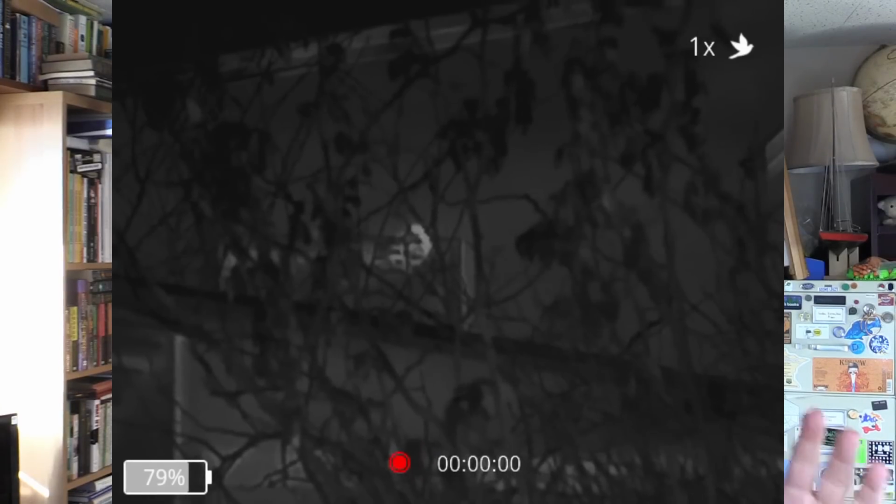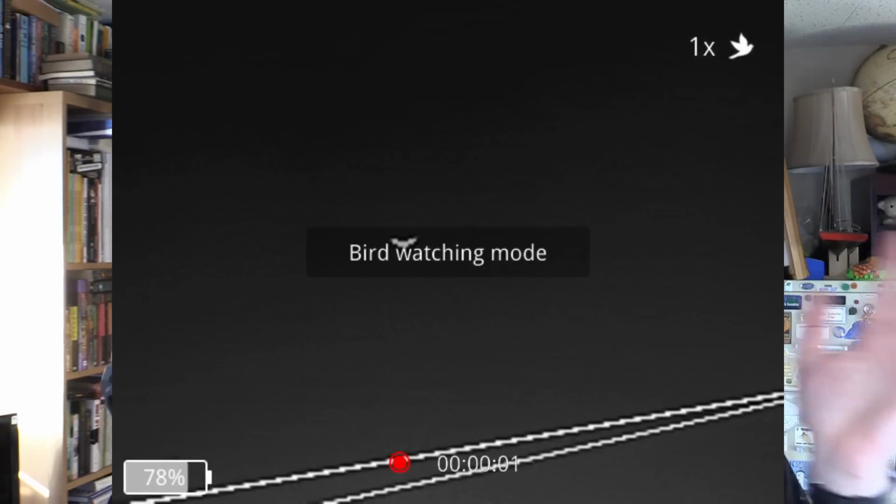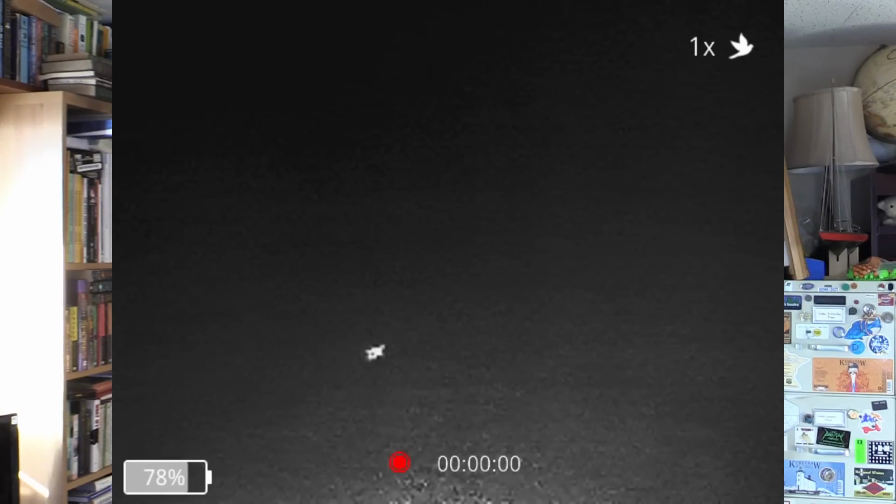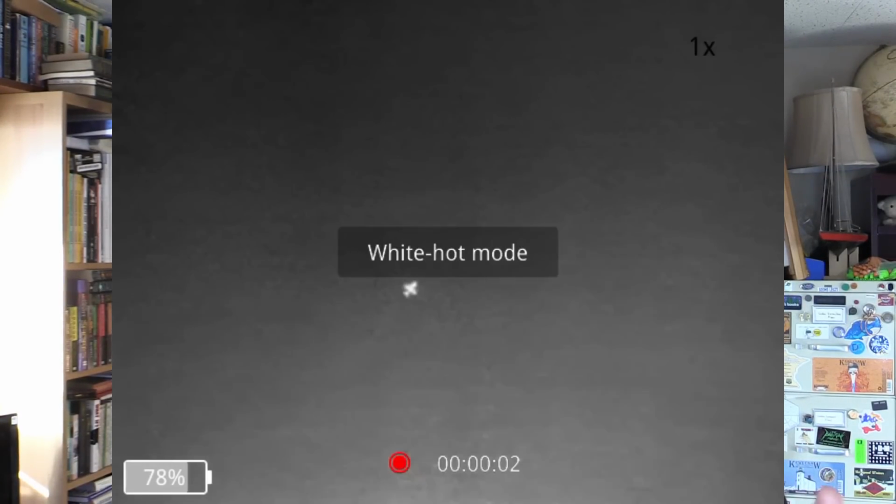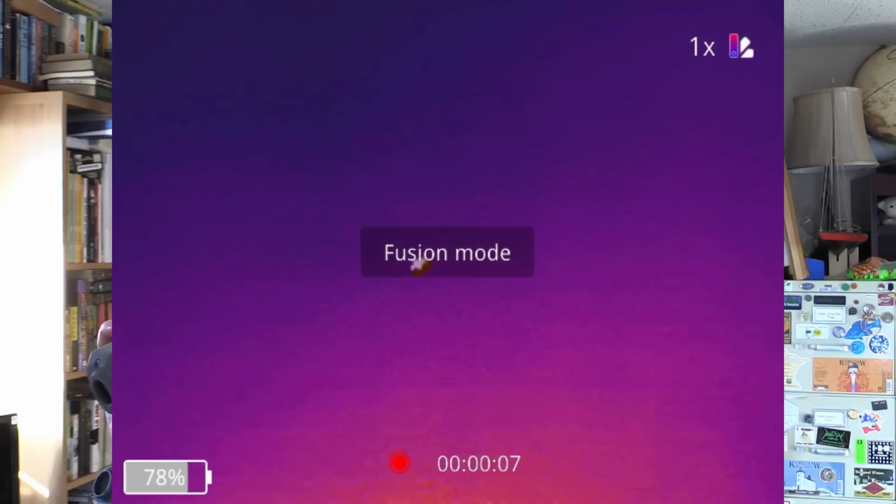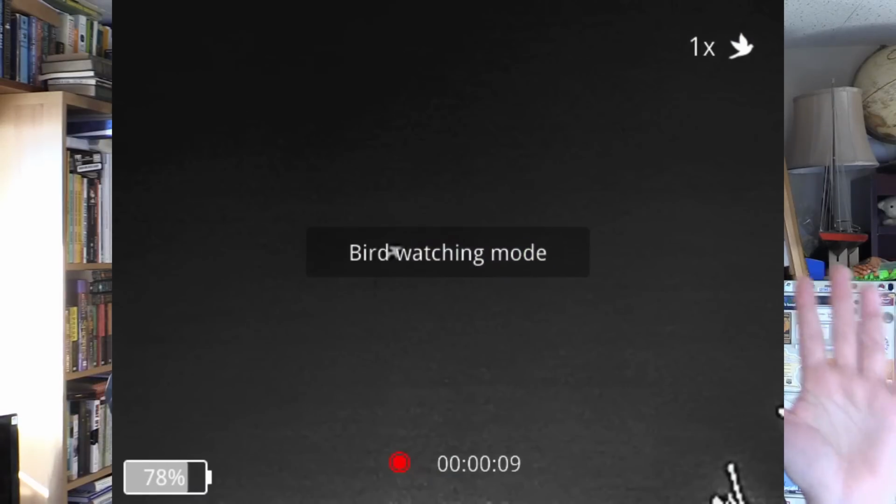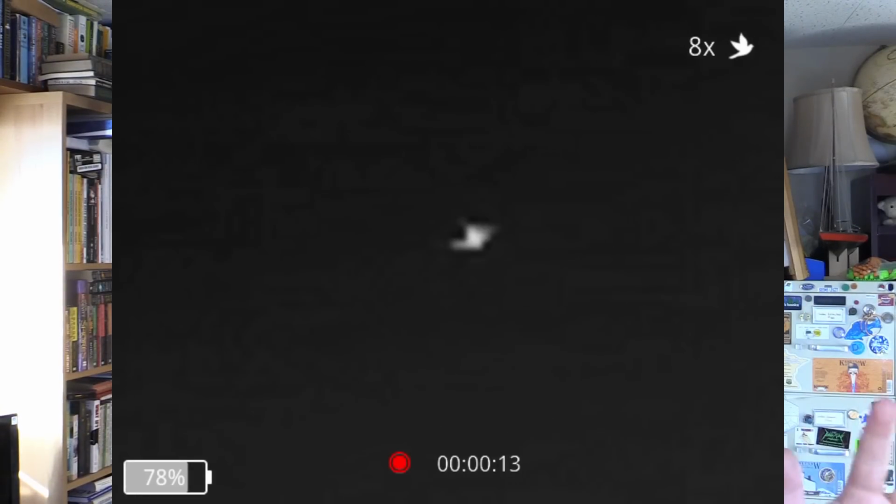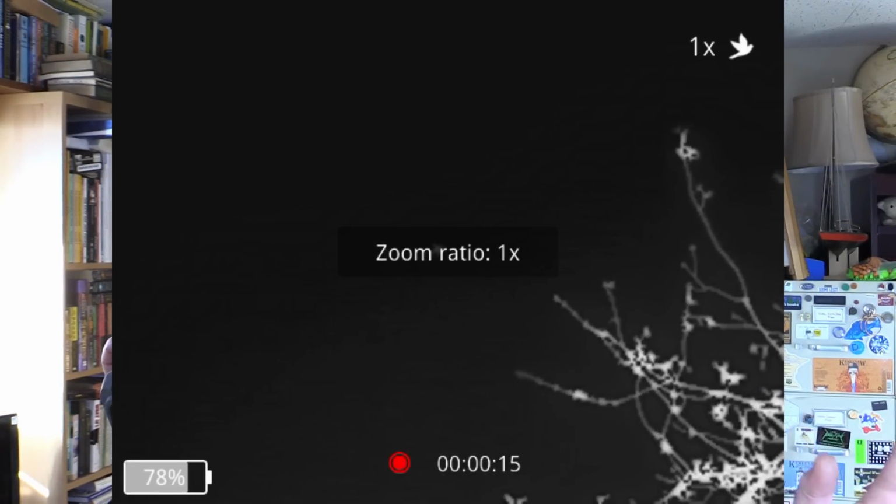I took it outside to try it out, and the bird watching mode is actually pretty good for spotting birds. I could see a bunch of little sparrows nesting in this bush, I could spot larger birds flying overhead, and I could easily spot aircraft in the sky. That was pretty cool. I think this would be much more useful at night or in low light conditions, because I can also spot most of these things with my naked eye, but the thermal camera does really bring them out, and especially that bird mode. It really makes relatively small warm objects like birds and aircraft really pop out in a scene.